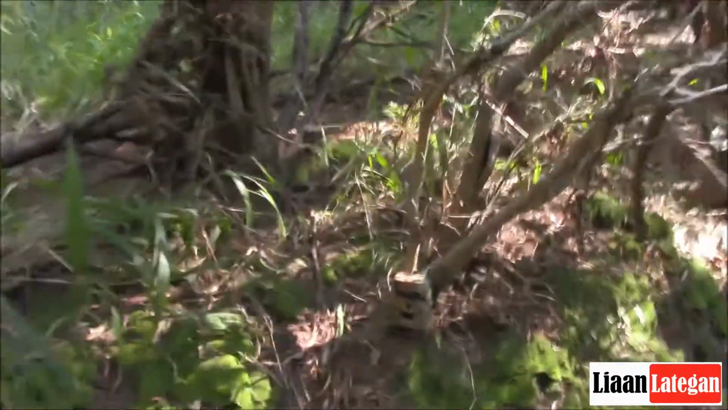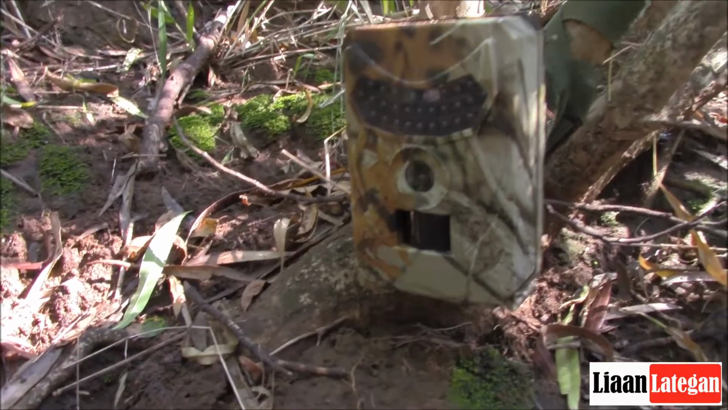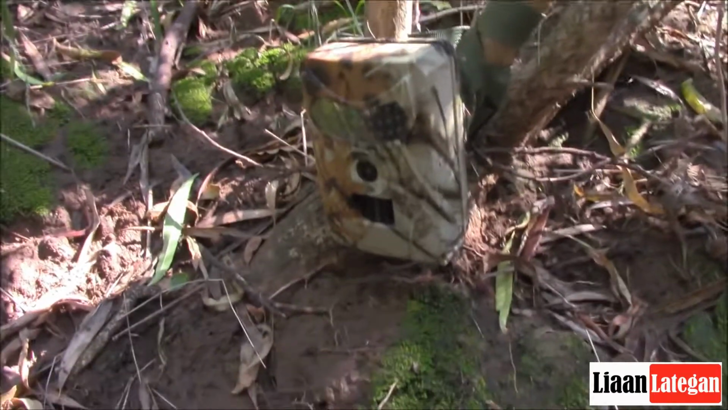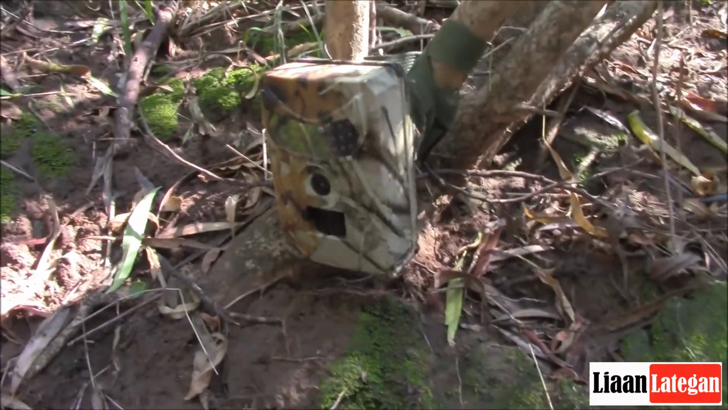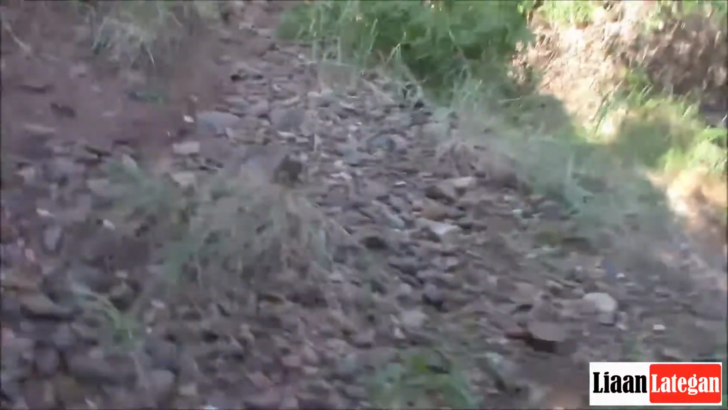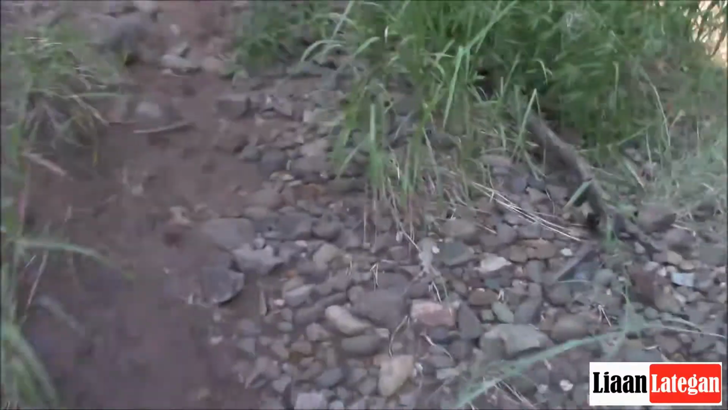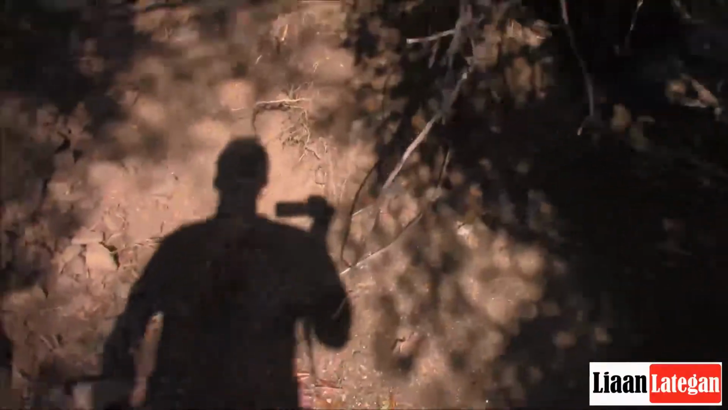Let's get this camera off. This one over here. And yeah, I'll continue walking, getting the other two now. Right, one down, two to go. Lots of tracks down here. Obviously a few antelope have walked up and down here. Hopefully we got them on the cams.